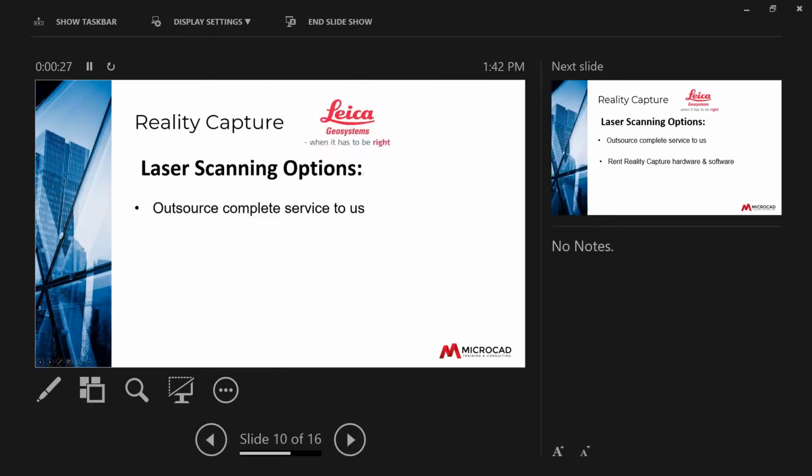The first option, obviously, and what we're seeing with a lot of our customers, just taking baby steps. It's a big investment in the hardware and the software, and they're ramping up. It's the ability to outsource this service to us, where we'll come in with the personnel, with the hardware, software, or do the post-processing of the point cloud data to give it to you in something that you can use either in the AutoCAD format or Revit format. That's certainly option number one.